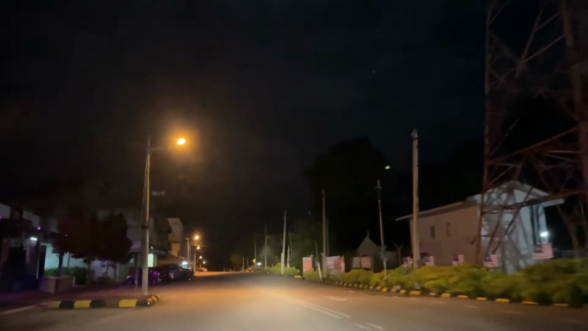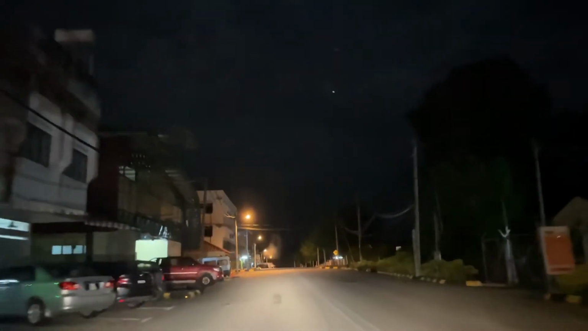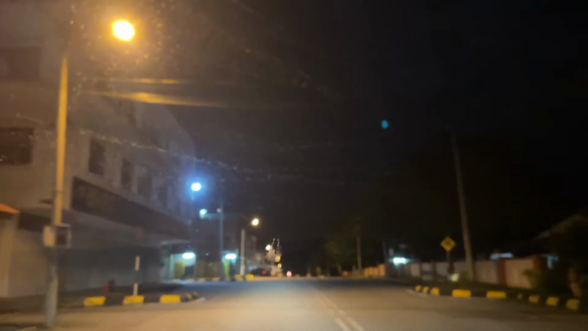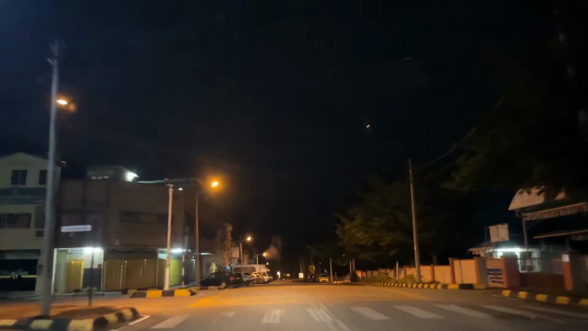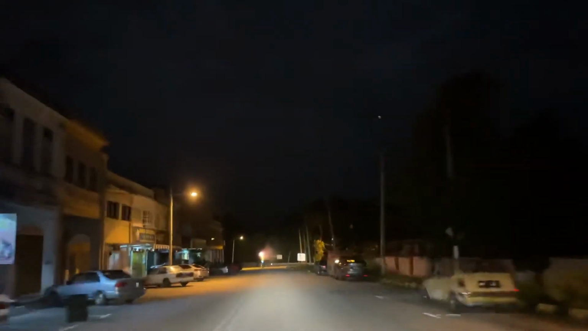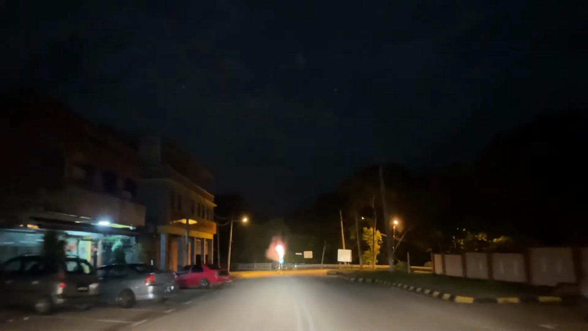Some nice areas here. The town is not the only nice thing about here. There's some other nice places here too. But that's one of those places that I'll have to bring you in the daytime. And also, I think I probably should use a smaller car.